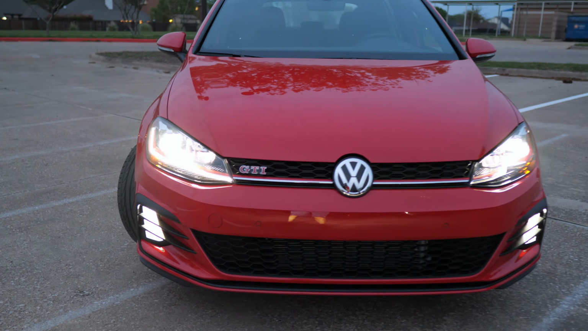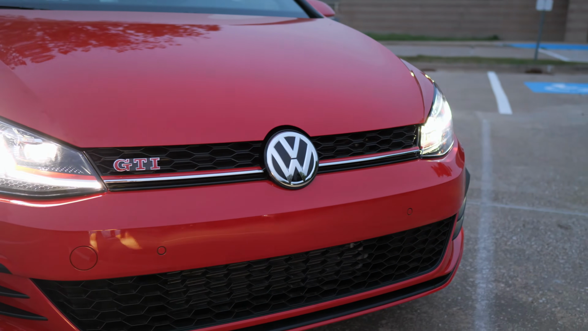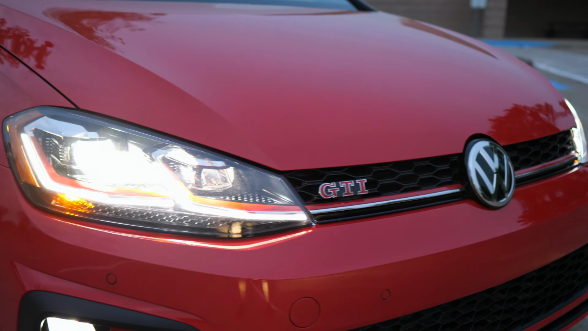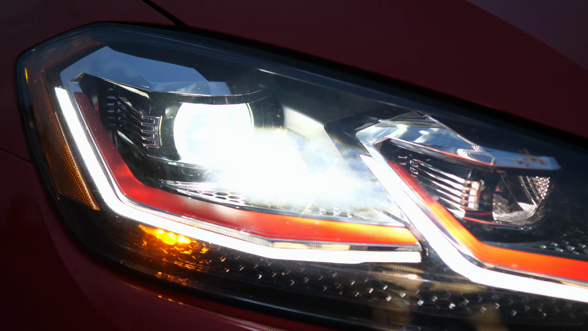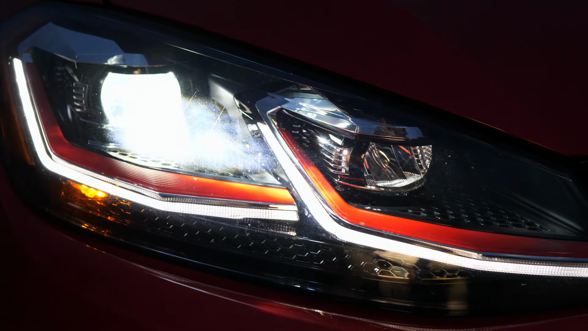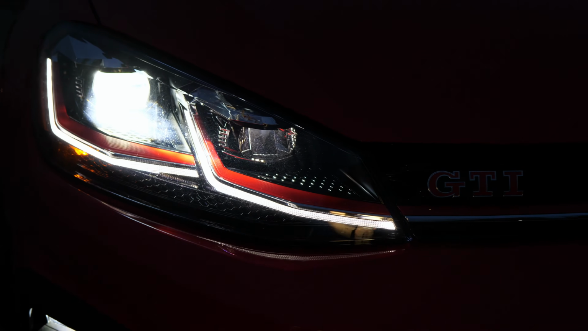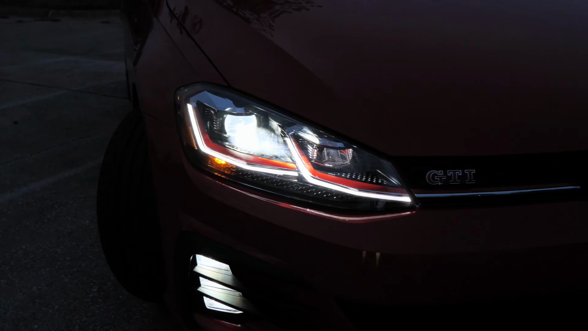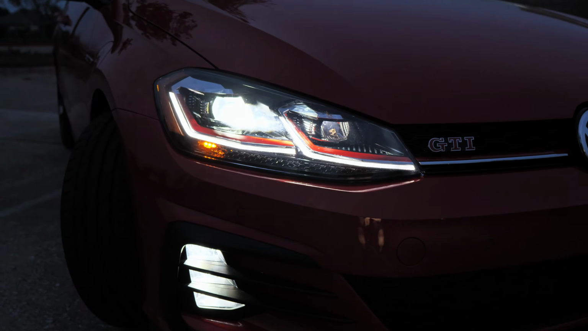But starting out right up front, of course with this GTI you've got that red line running across the grille, the GTI emblem on there. These headlights are really slick looking as well. You've got a couple of LED daytime running lights running up underneath the headlights. You have the high beam on the inside portion of the headlight, and when it's real dark, these headlights look pretty darn cool. You can see those individual daytime running lights, really looks nice, and a marker light LED right